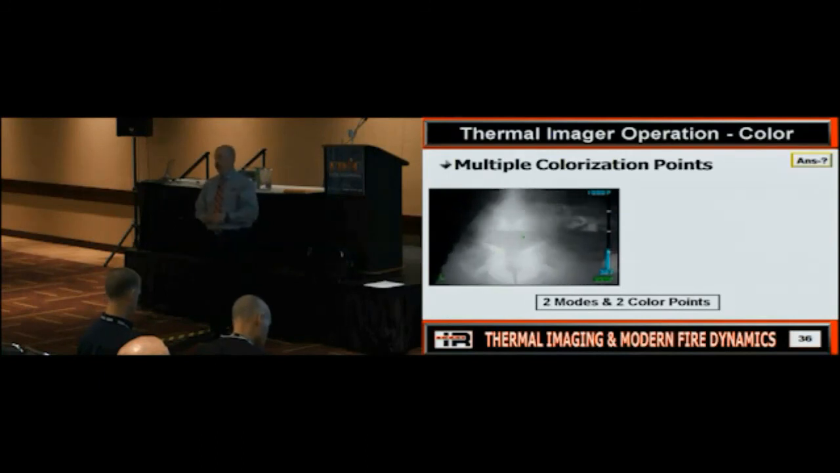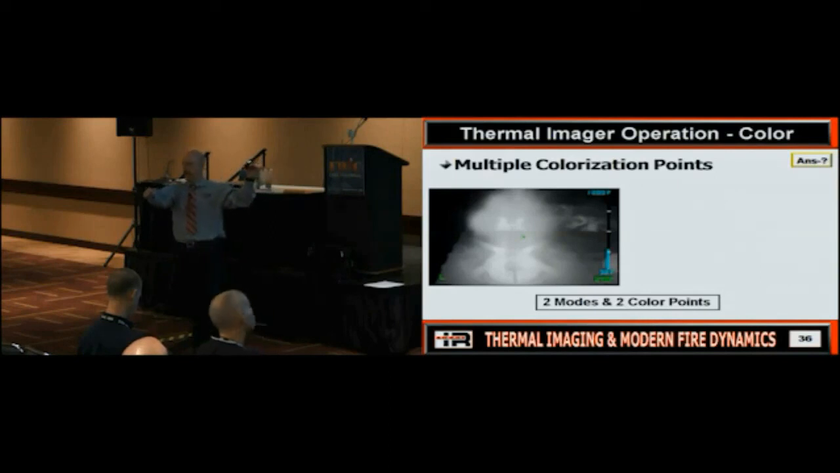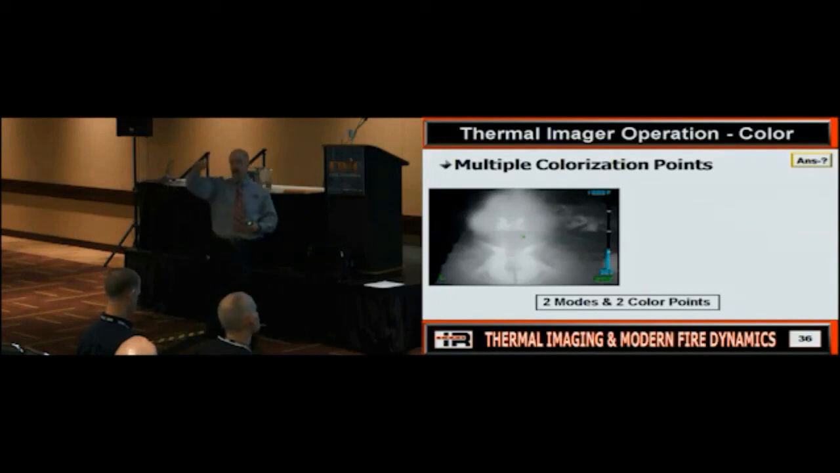Now, where does this cause a problem? Oh, it's red. And I look away, and it shifts modes. Did I catch that? I didn't. And now I look back, and it's not red anymore. What do I think? It cooled off. Did it cool off? It may have actually gotten what? Hotter, because that's what caused it to shift modes. Does everybody see what's going on with this?